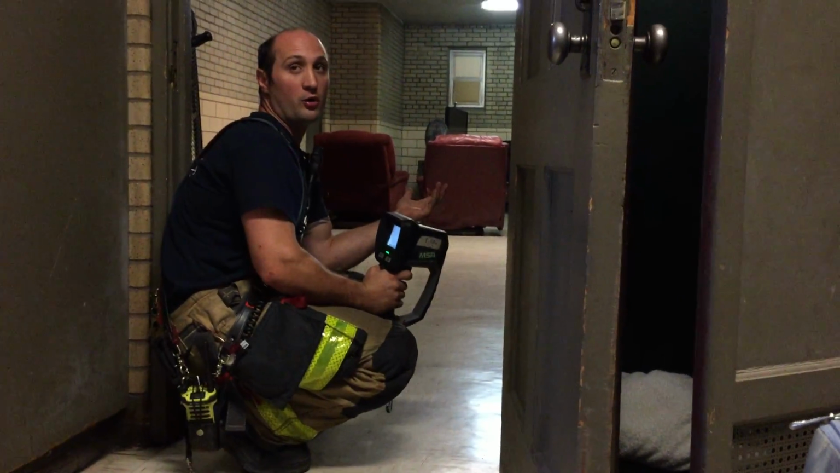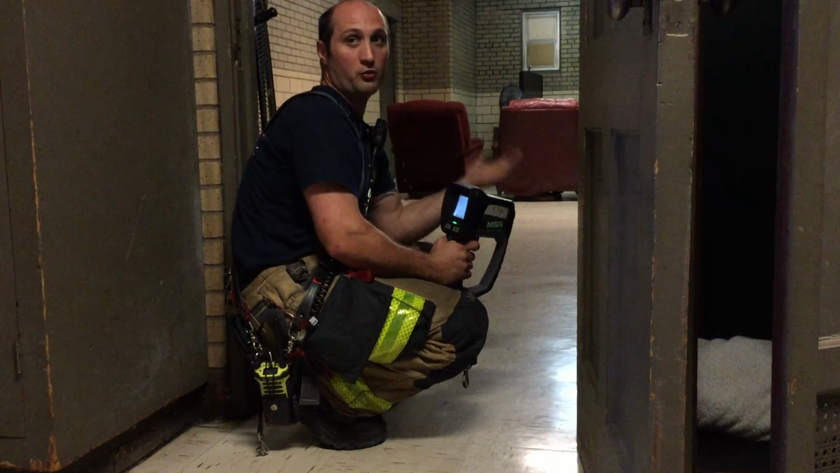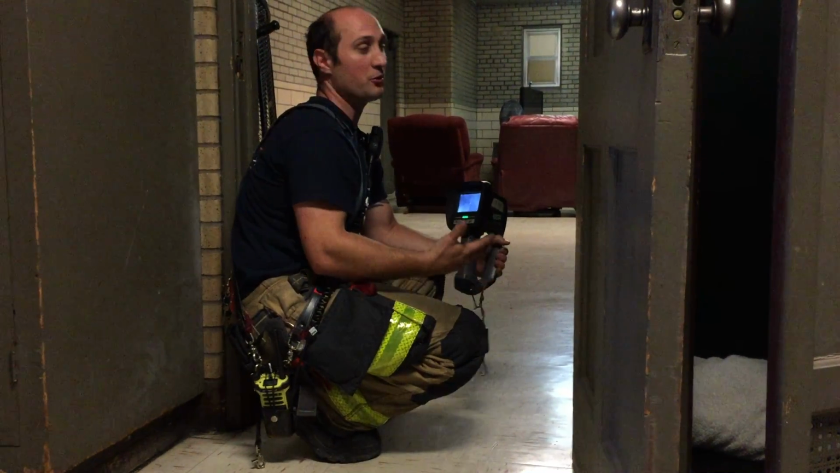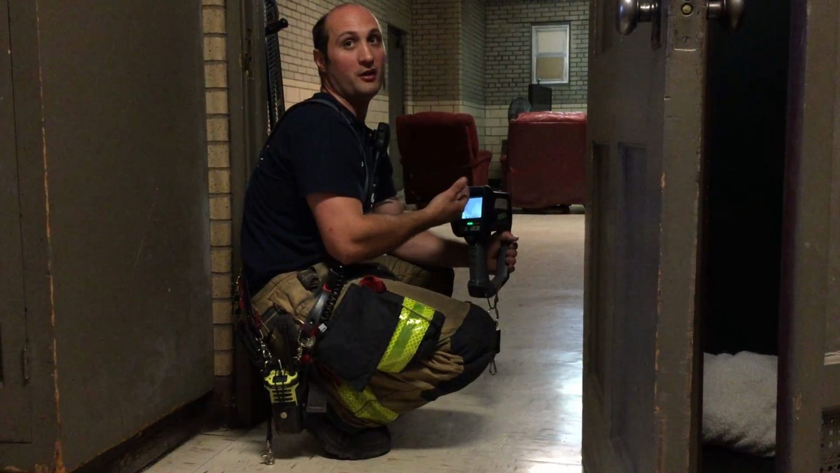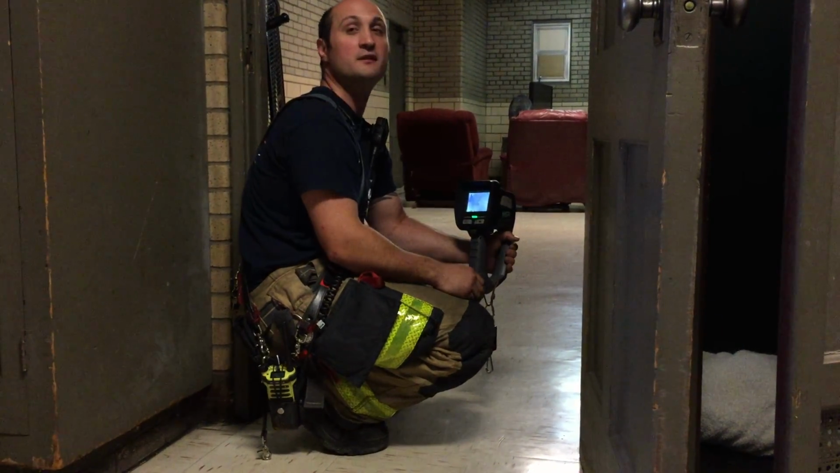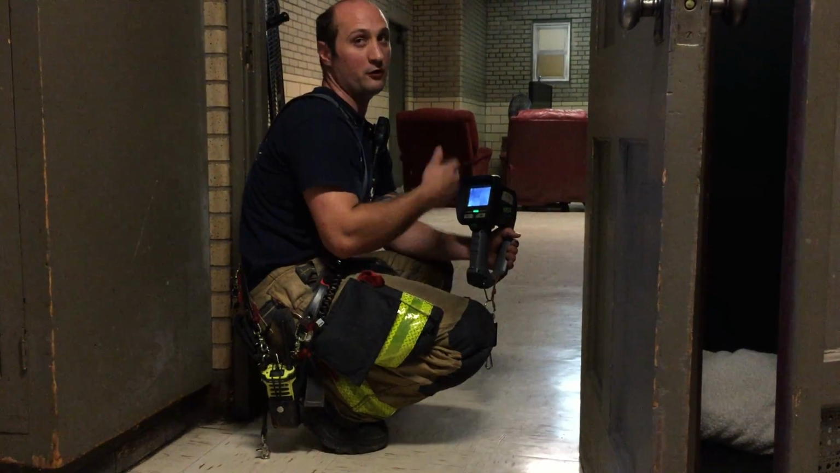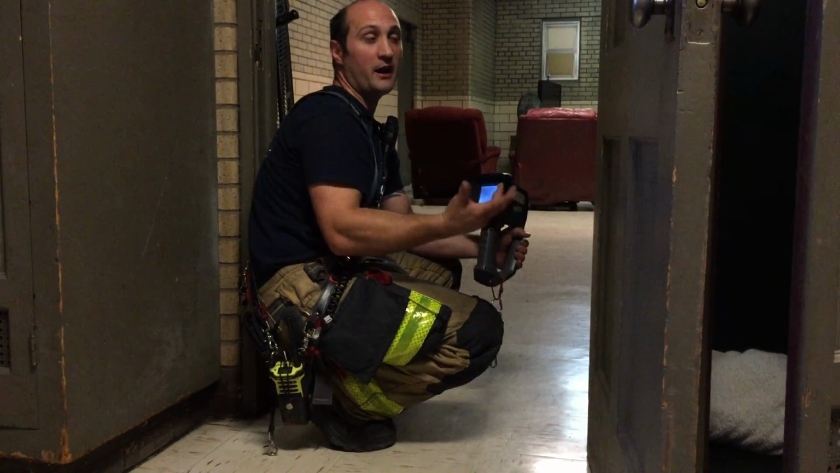So again, we're always going to have somebody in contact with the wall that we came in on. They're basically our primary orientation person. As far as cameras, they're a wonderful tool to have, but you don't want to primarily rely on this as a means of egress, because if the battery dies on it, or something happens, God forbid it gets ripped off your gear and gets lost, you're pretty much stuck out in the middle of nowhere with no way out.